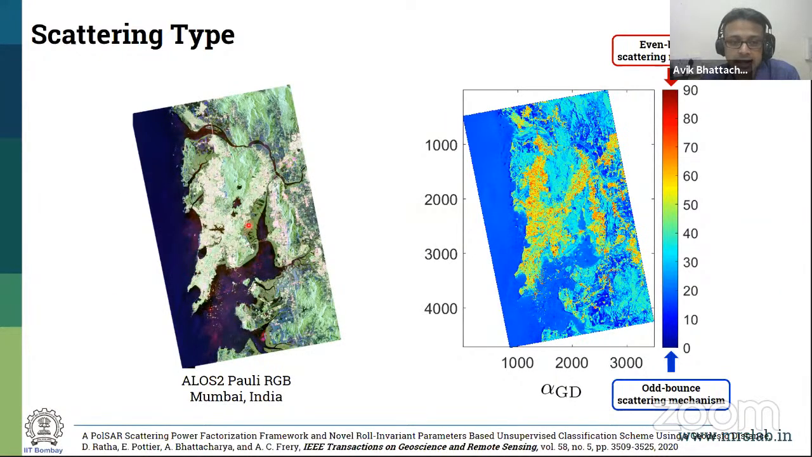This is Mumbai, a metropolitan city. This is what you have. You can characterize the water body as very, very low. A very densely covered urban area is towards 90. In between, you have forest and agriculture, somewhere in between. So this gives you information about odd to even bounce scattering mechanism, which is characterized with this